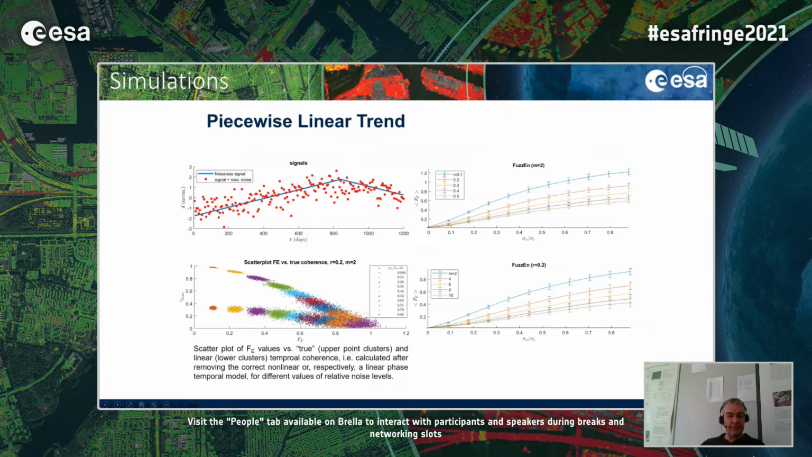Here in the bottom left plot, we see how the fuzzy entropy is a good estimator of the true coherence, that is the coherence computed by subtracting the true model, instead of the coherence obtained by subtracting the linear model, which we know is biased.